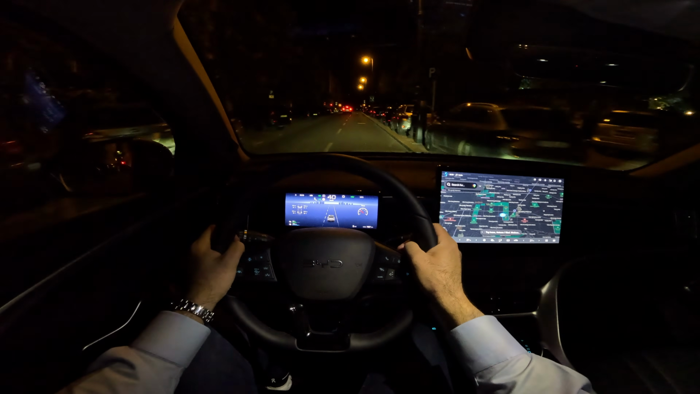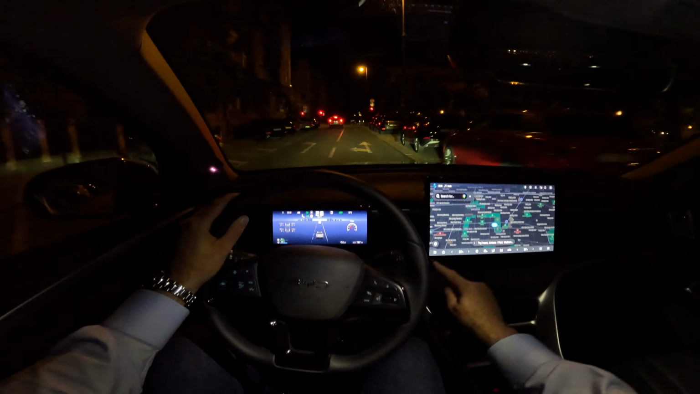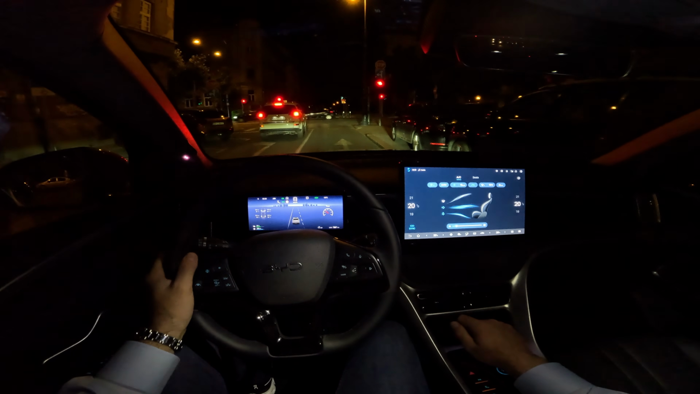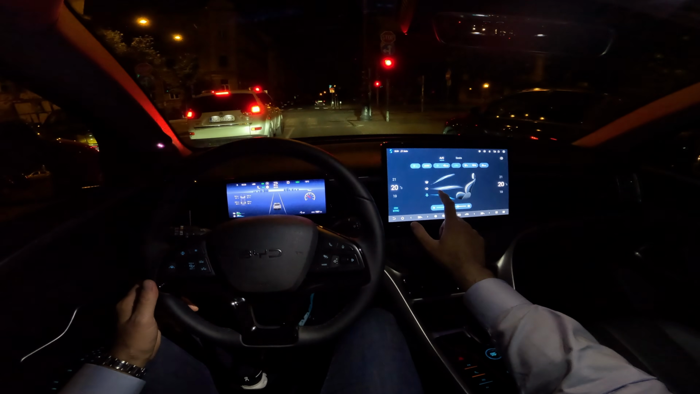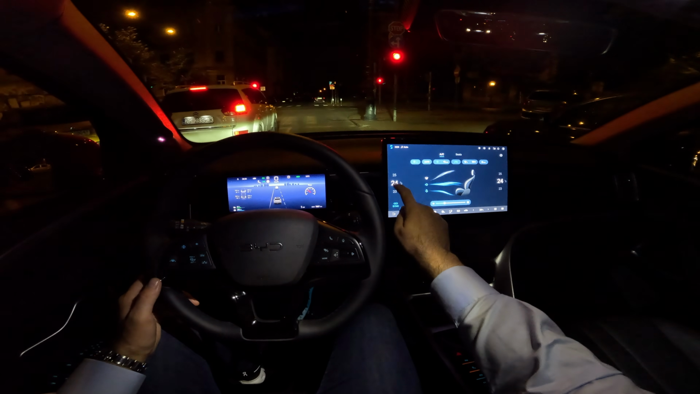The AC is on the touch screen here, so you have this bar that is here all the time, and then by pressing this you go into the dedicated menu for the AC controls. You have the adjustments for the air blower, and also here you can select where you want the air to blow, and then you can adjust the temperature.